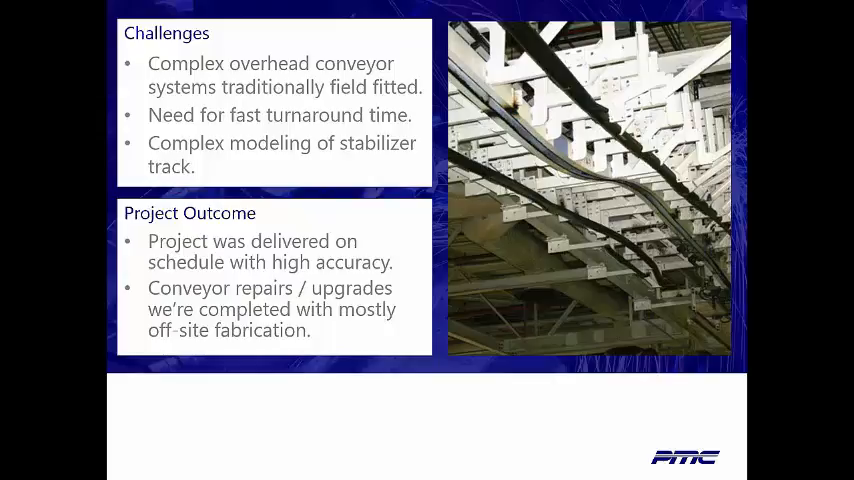The outcome, like I said, we've done multiples of these projects now. Each one has gotten progressively better, faster, cheaper, which is exactly what we want to see. And overall, the client's been extremely happy.